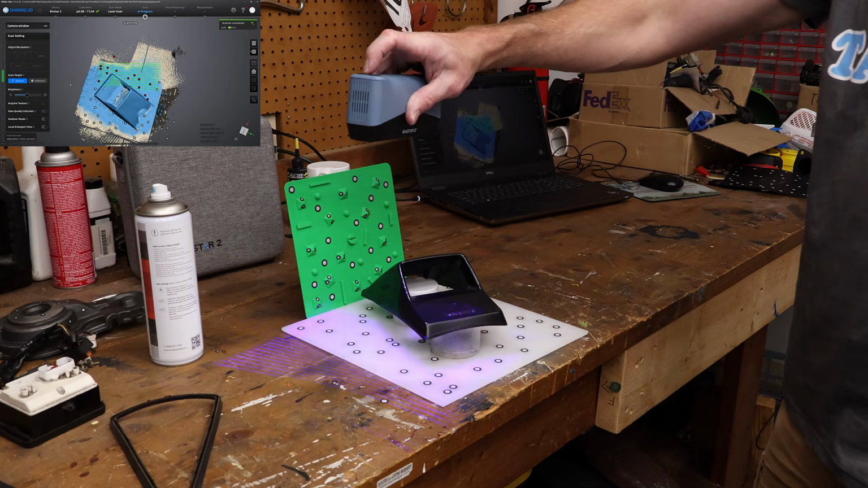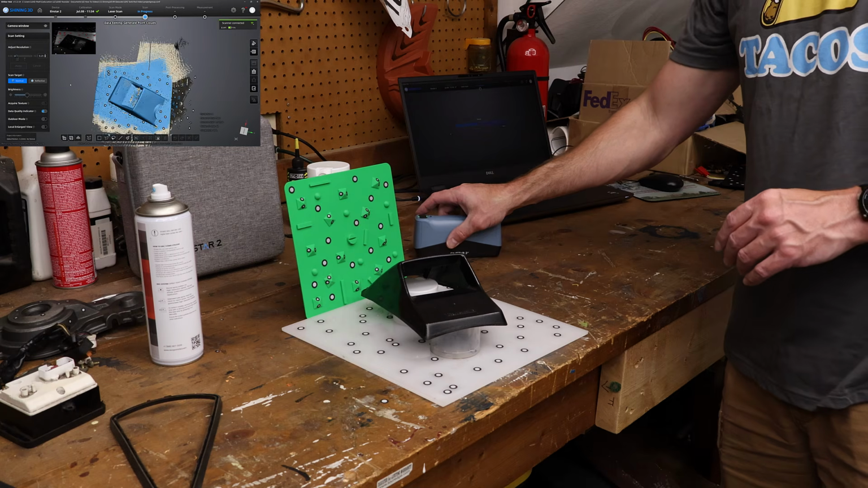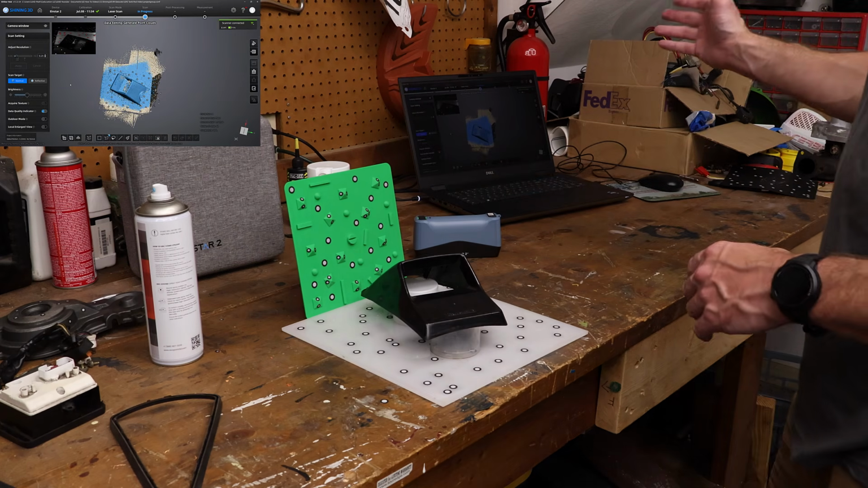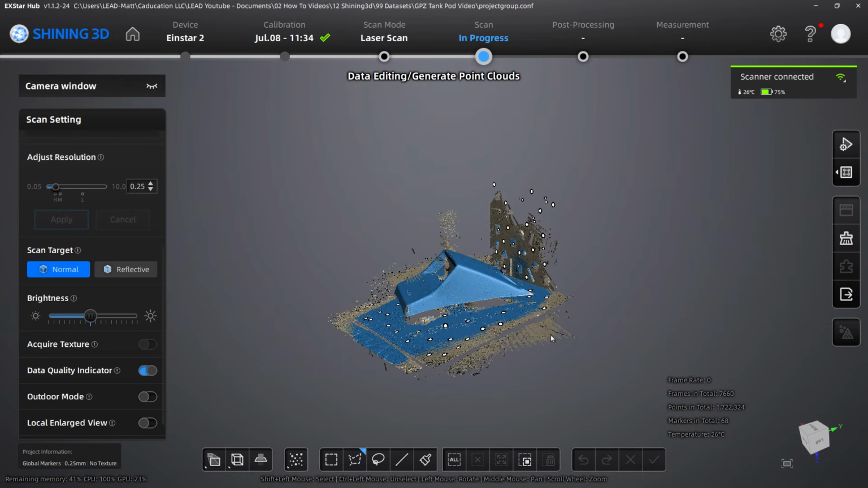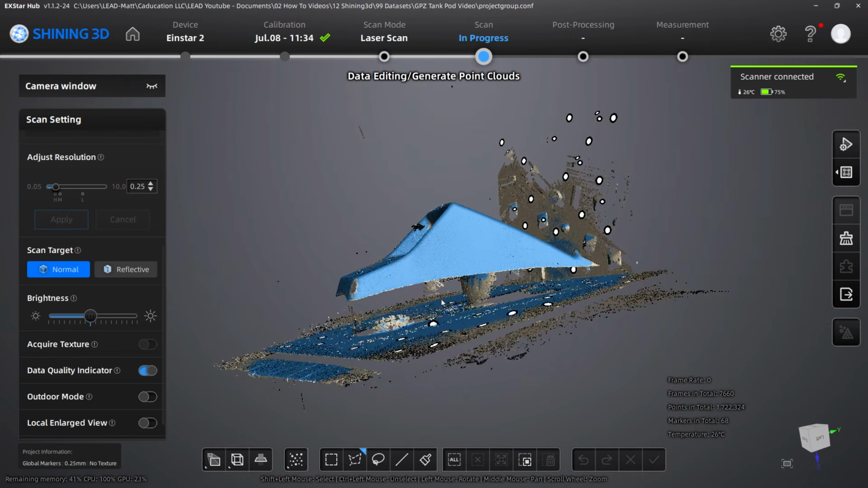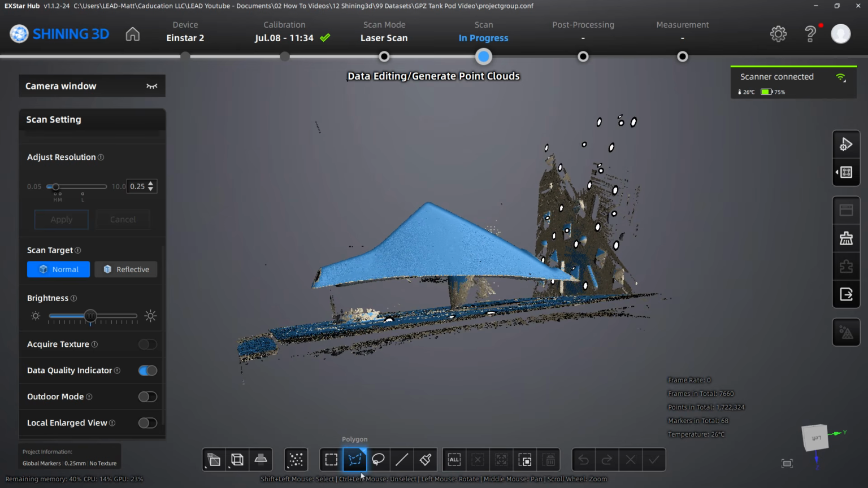Again, I'm not going to go fully through this because it does a much better job with scan spray, but we can at least see what we got here. And so if we rotate this around, what we're going to do is I'm going to clear out the cap.